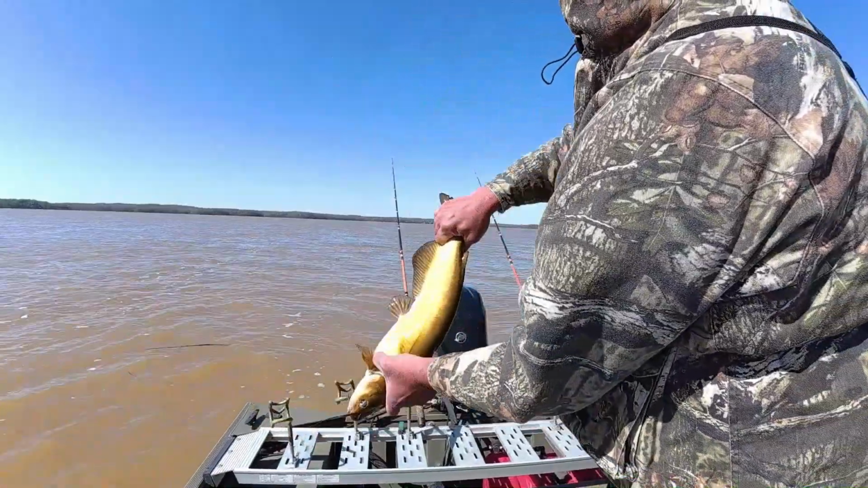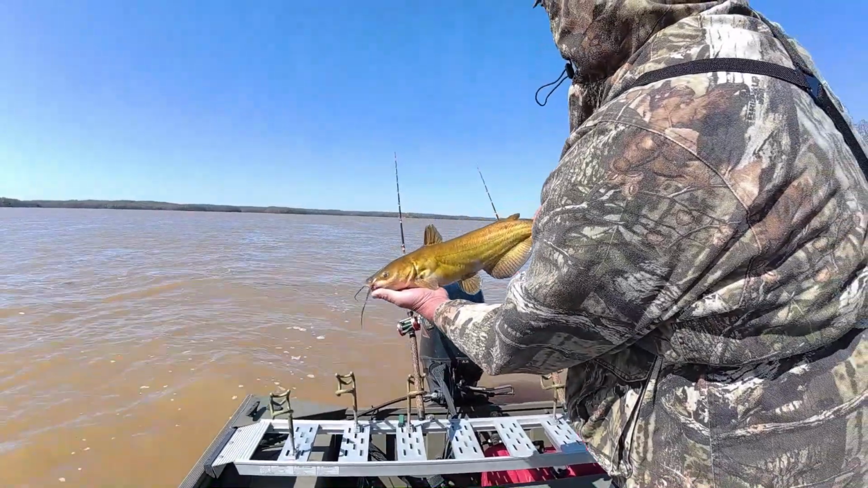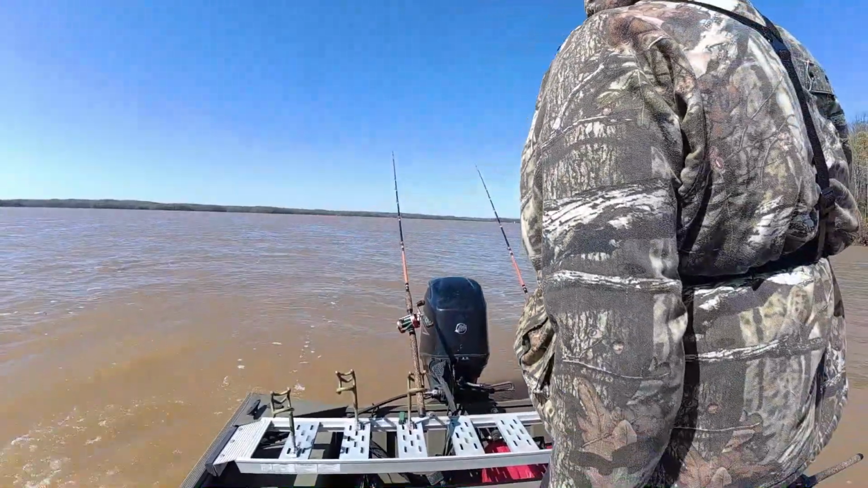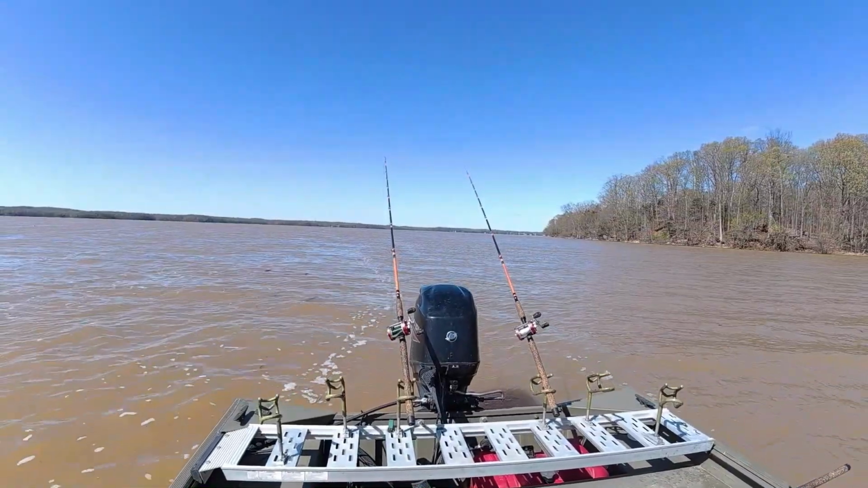Nice 3-pound channel cat. Pretty yellow one. And I never caught too many channel cat out here in this lake. Of course, I'm always fishing for blue cat.